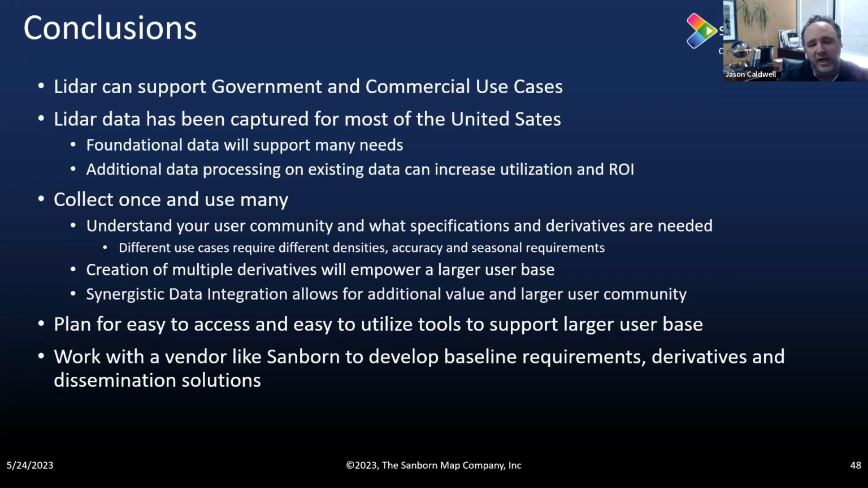What I would tell you is that data not only is public domain, but what Srini was talking about earlier is possibly doing additional classifications. The raw data in the LAS format is available for you. So if you need to take it to the next level, you can do that yourself, or you can work with a vendor like Sanborn to be able to do that additional classification. The idea of collecting it once and using it many times is very important, right?